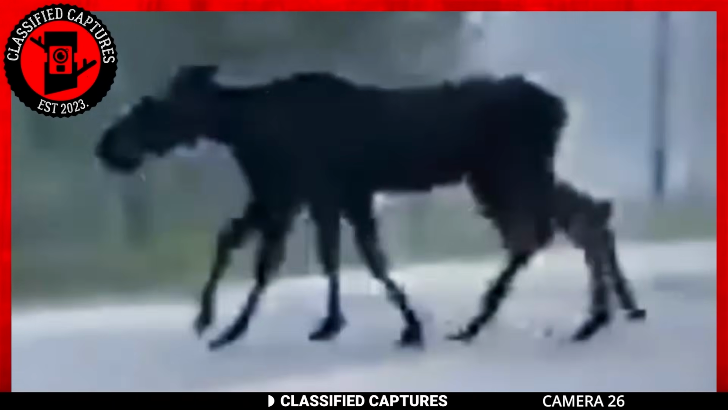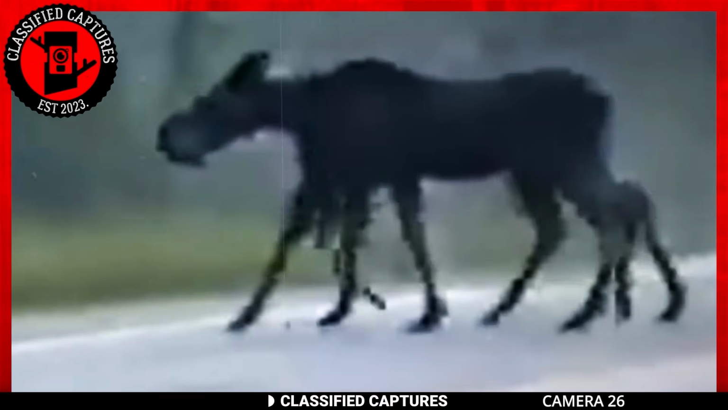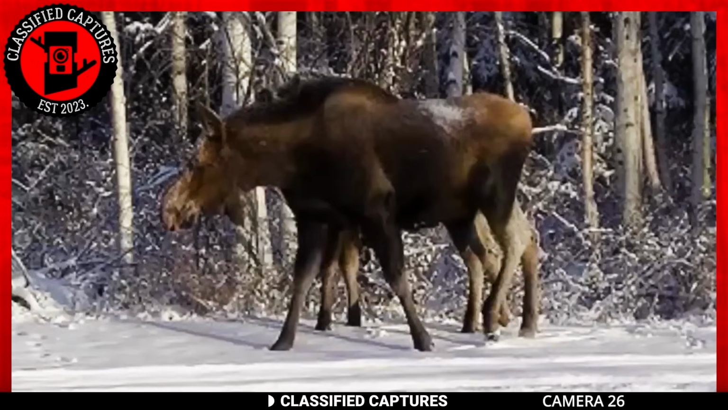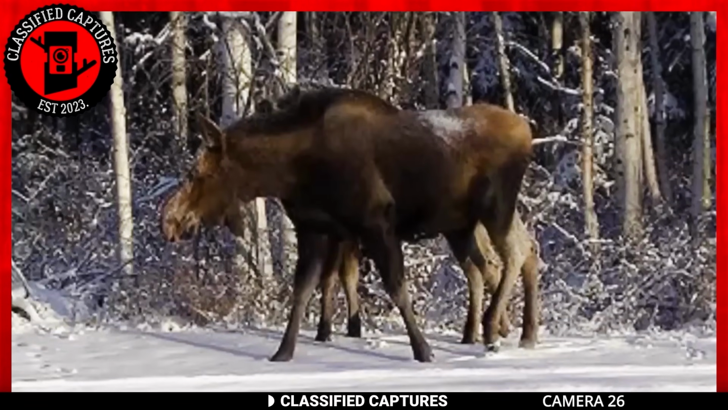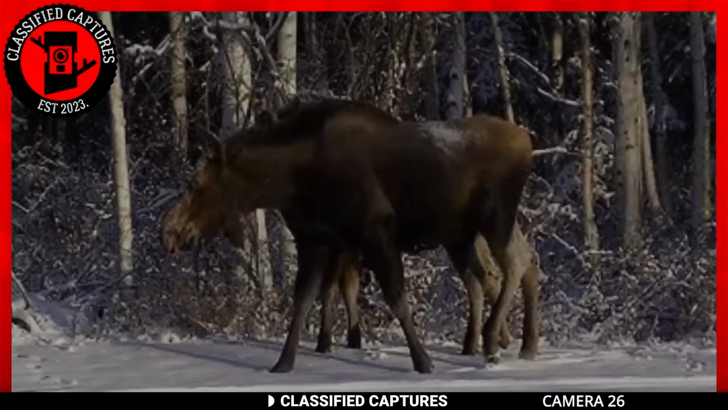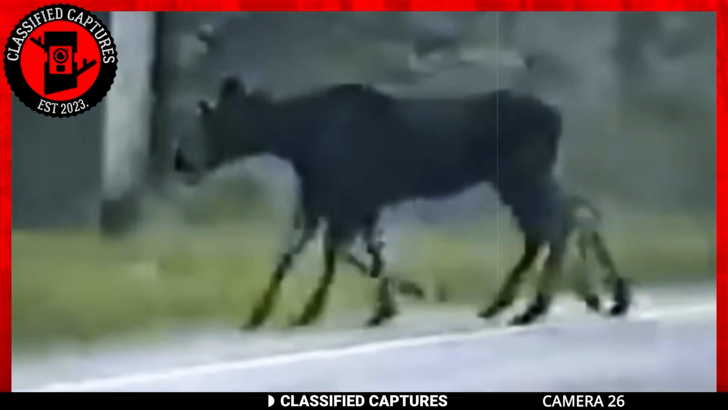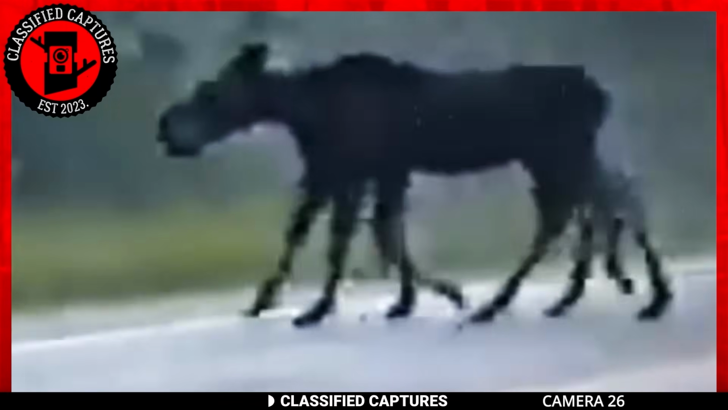Zooming into the footage, however, we can see that these are just 2 moose walking side by side and extremely close to each other, creating an illusion of an entirely different creature. But if there was really a moose with 8 legs, what if it were really real? Could you imagine it? A spider the size of a moose. Phew! Thankfully, it's just an illusion.